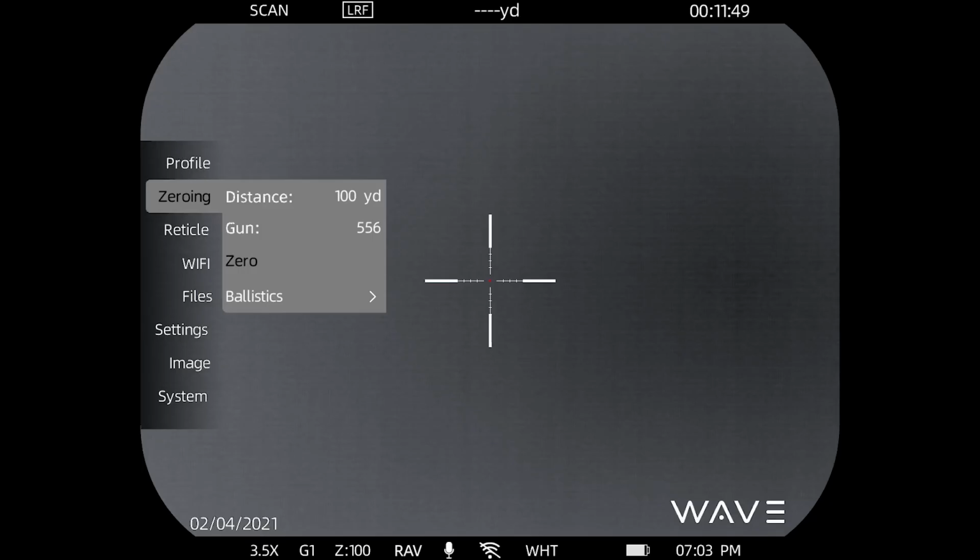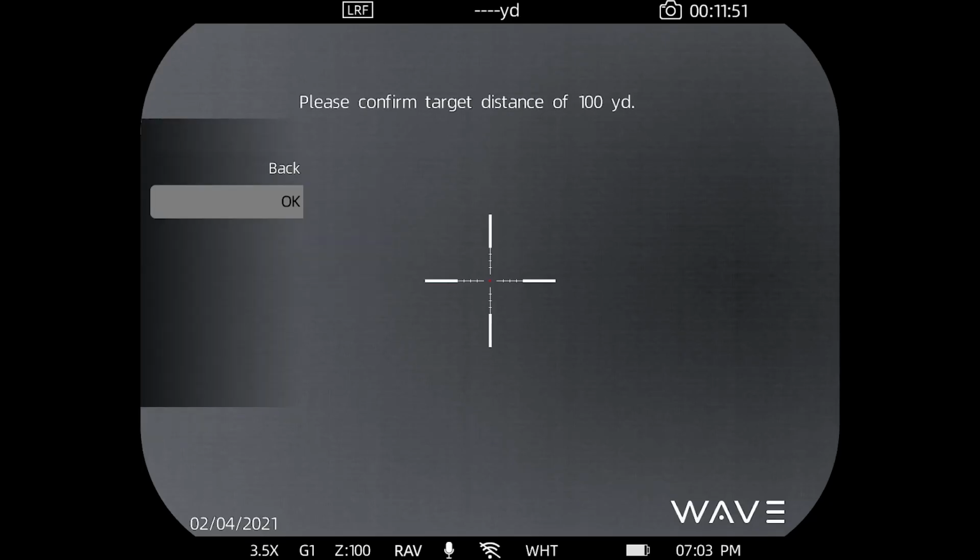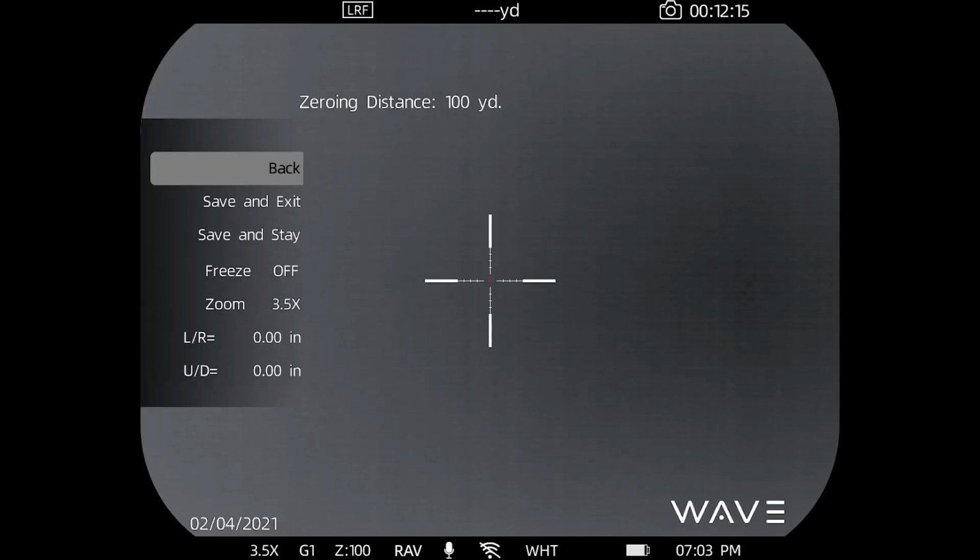If you go down to 0, it's going to ask you to confirm that your target distance is 100 yards. Now, you can actually shoot and start your zeroing process at any target distance that you want. If you want to start at 25 yards and then go to 50 and then back up to 100, that's cool. But it's just reminding you that you're sighting this profile in for 100 yards, and it's asking you to confirm that. And this is your zeroing screen.